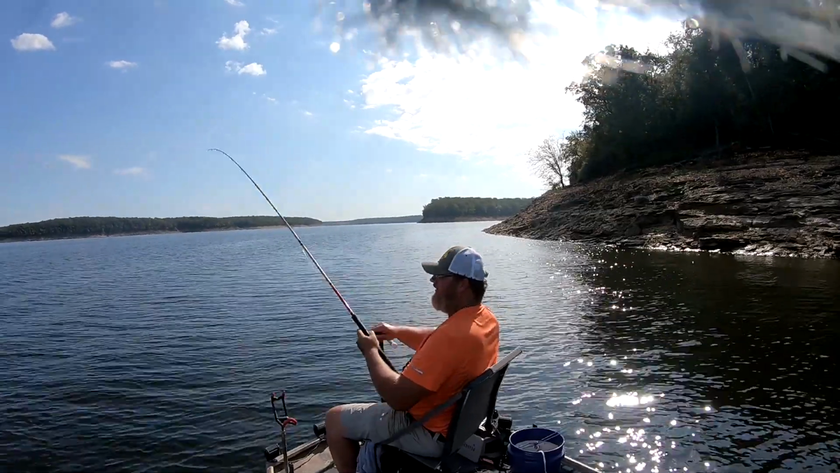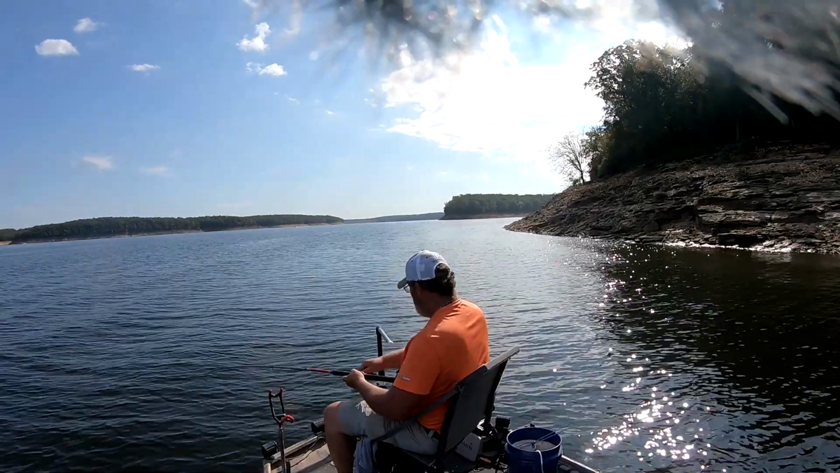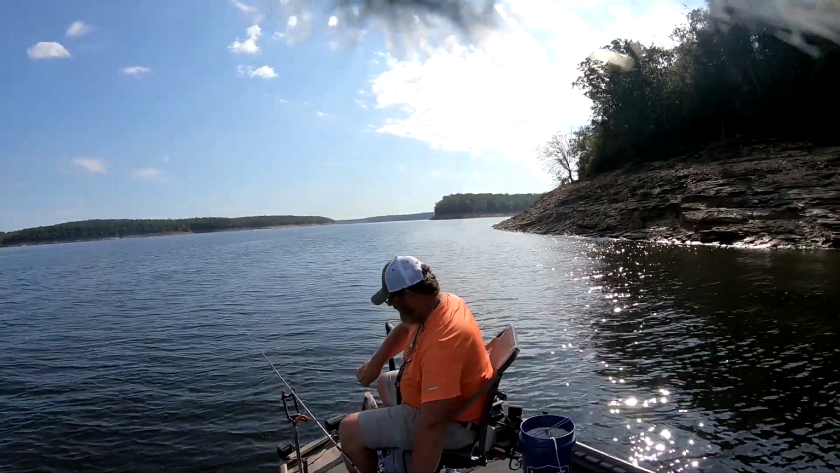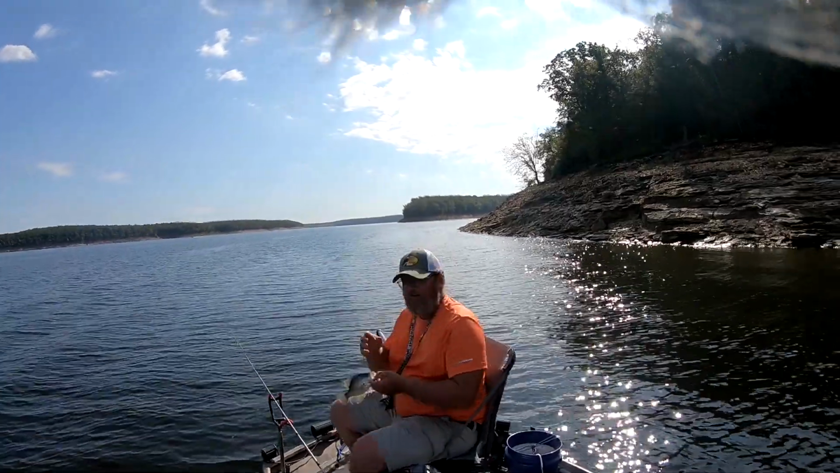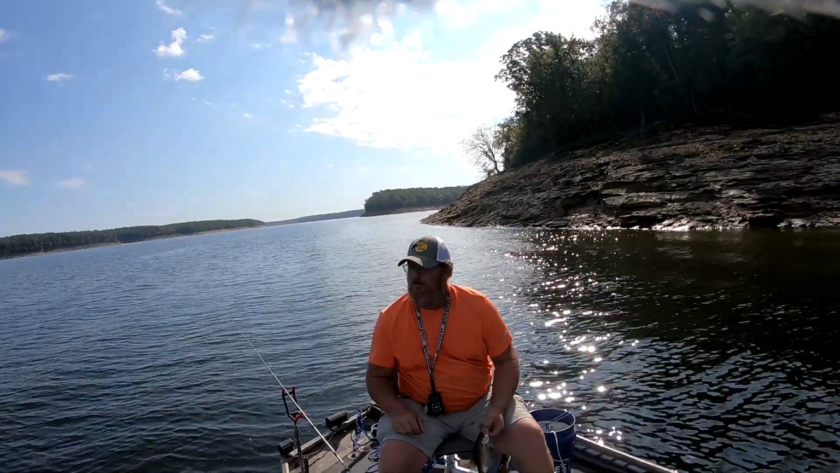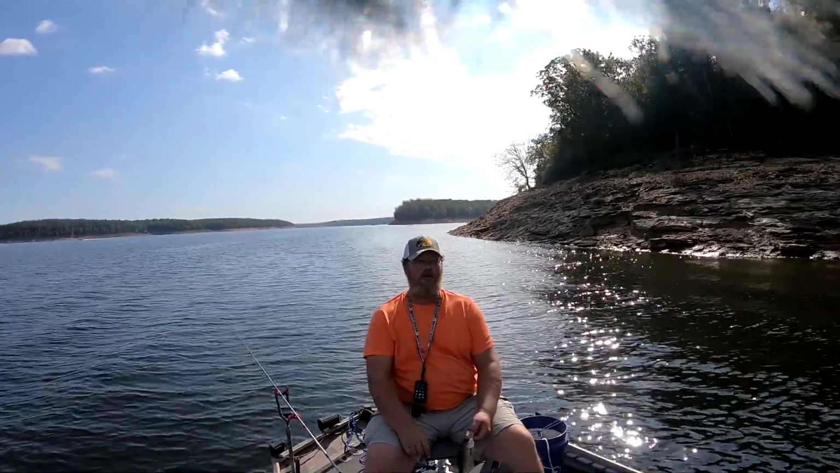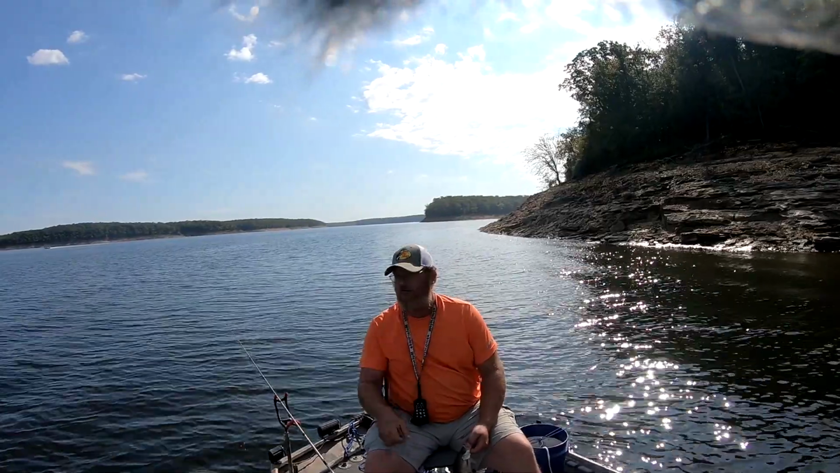If you're new to LiveScope, don't get trapped into sitting there just because you can see them. There's another nice crappie, another 10-incher plus. Don't get trapped into sitting there watching that screen, focusing on that screen, trying to get that one certain fish. You'll find that you'll spend longer and you won't get a limit of crappie because you spend so much time on that one or two fish you're trying to catch. Next thing you know, you sit there for an hour trying to watch that screen.